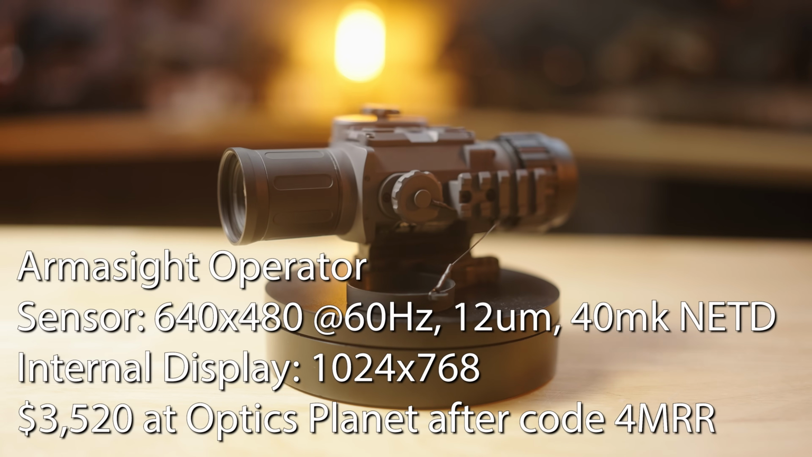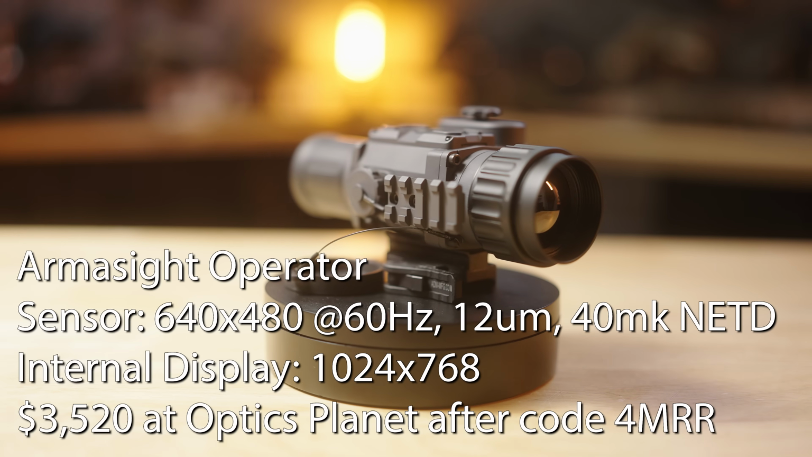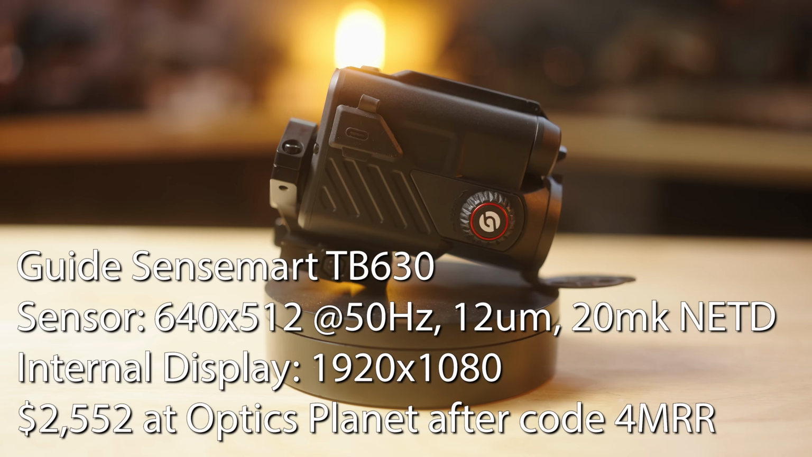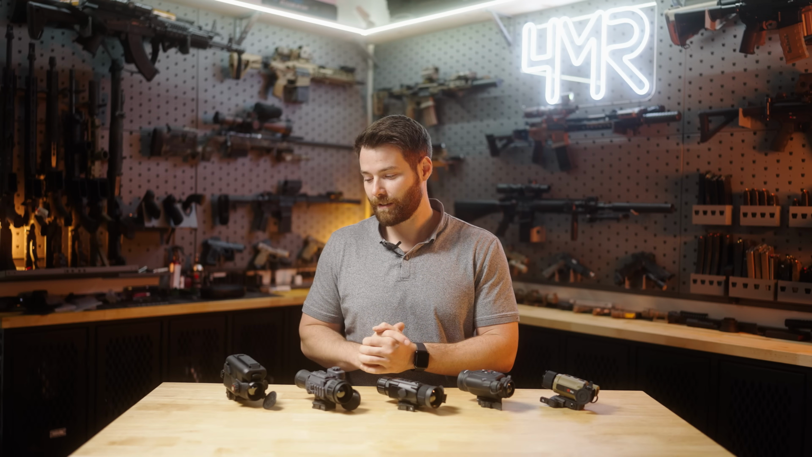But there's 2 more units I think are relevant and worth throwing into the mix as well. So we have the Armasight Operator 640. That is, again, a 640 core clip-on, and the Guide SenseSmart TB630. The Guide doesn't seem to get the attention it deserves. I know more people are discovering them as a thermal brand, and when they do, I've pretty much seen only positive experiences. All these units I've been using for a while now. If you want more details than the top level stuff we'll cover in this video, I encourage you to check the channel for the dedicated reviews.